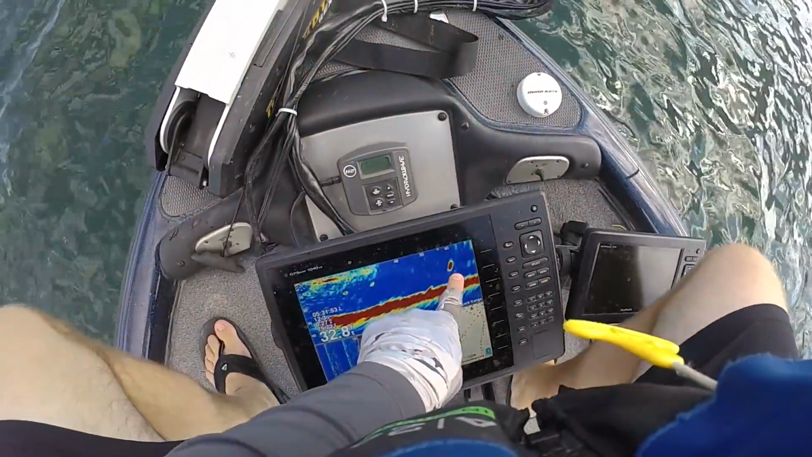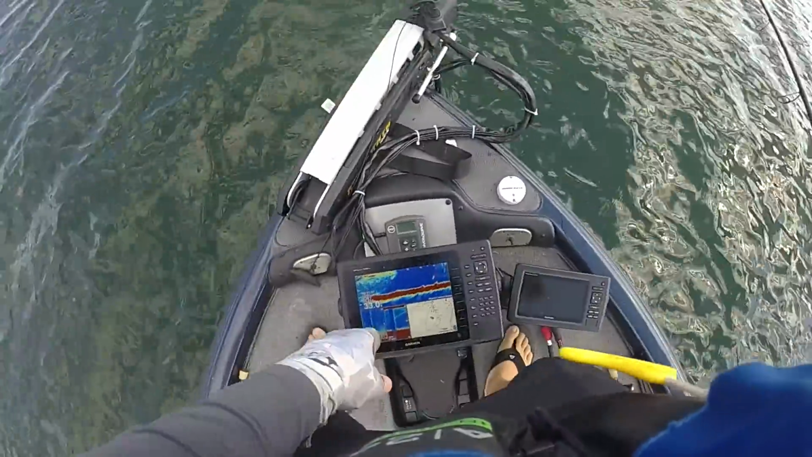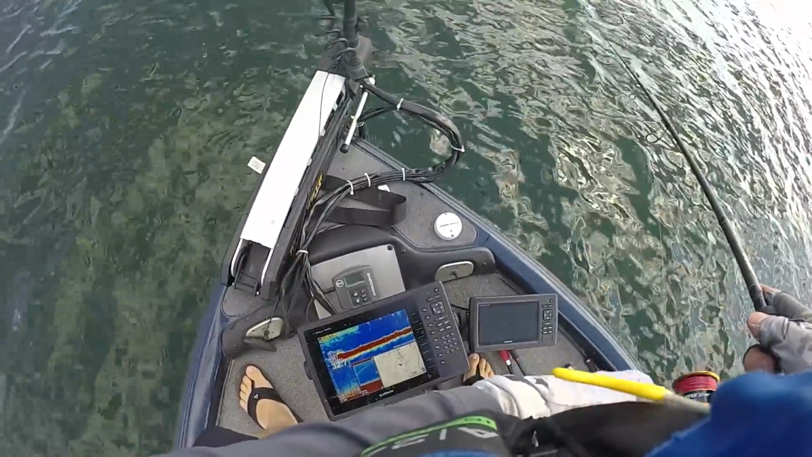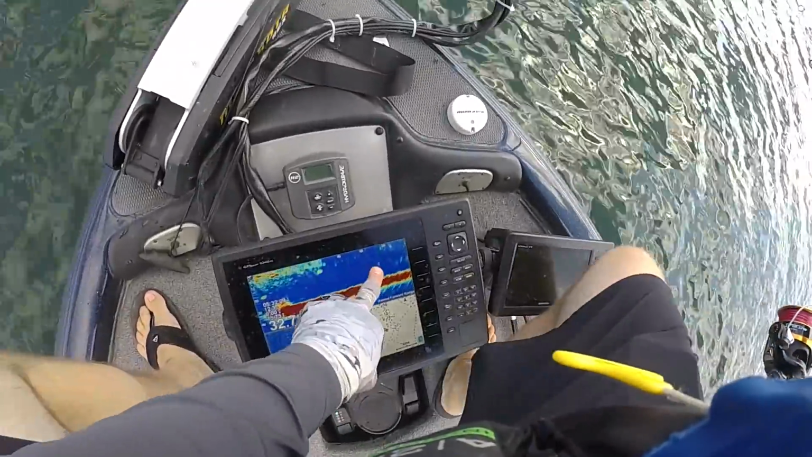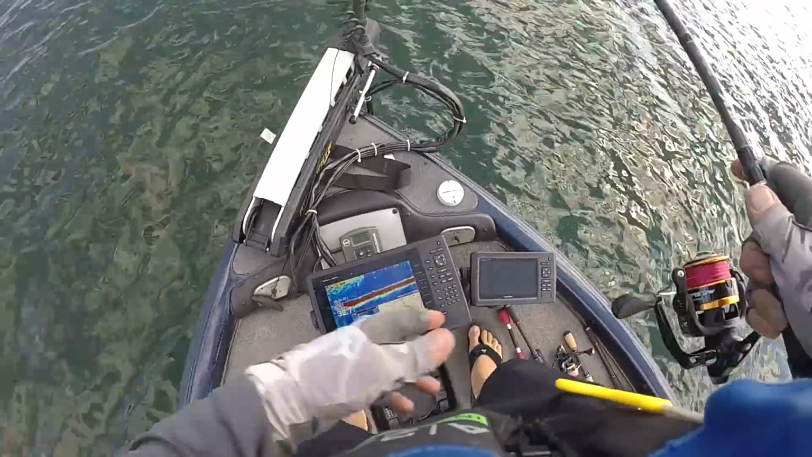Okay, so there's the fish that I just tried to cast to. What I do is I cast my bait out there, and I think that's my bait right there going down. I'm going to try and swim my bait back to that fish. Should be right about 60 right now. I'm going to drop it. That's my bait falling. And that time it didn't work, but that's essentially what I did.